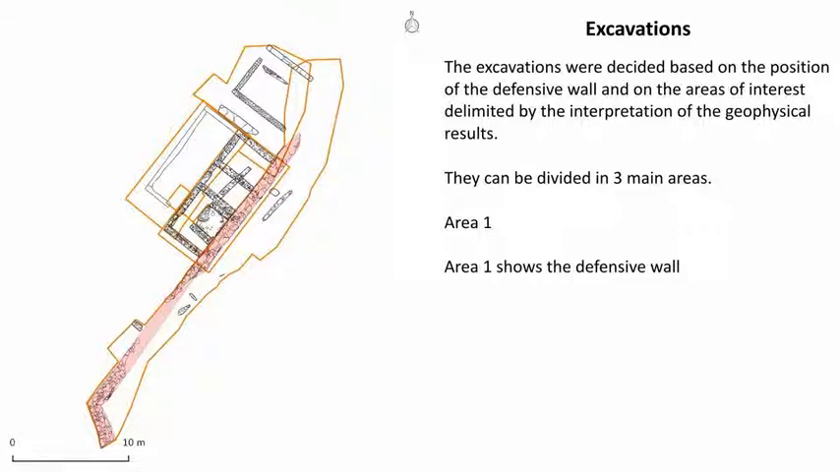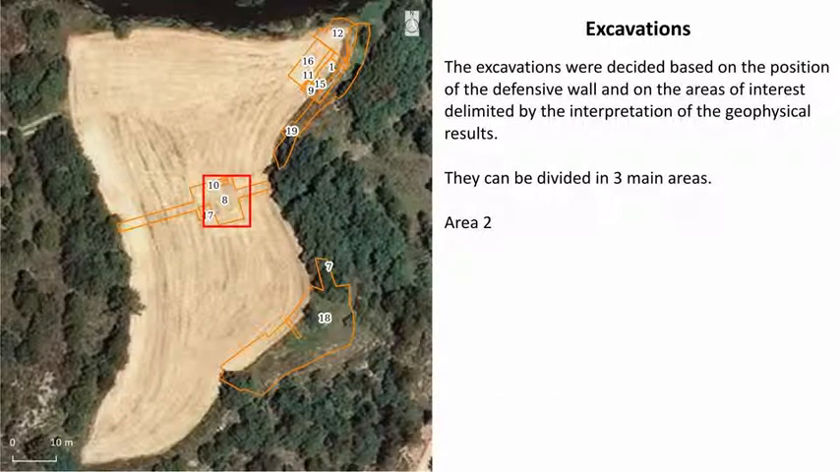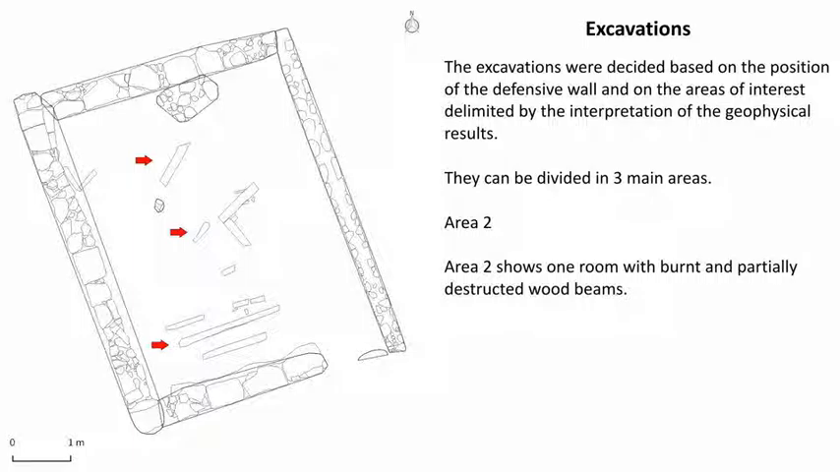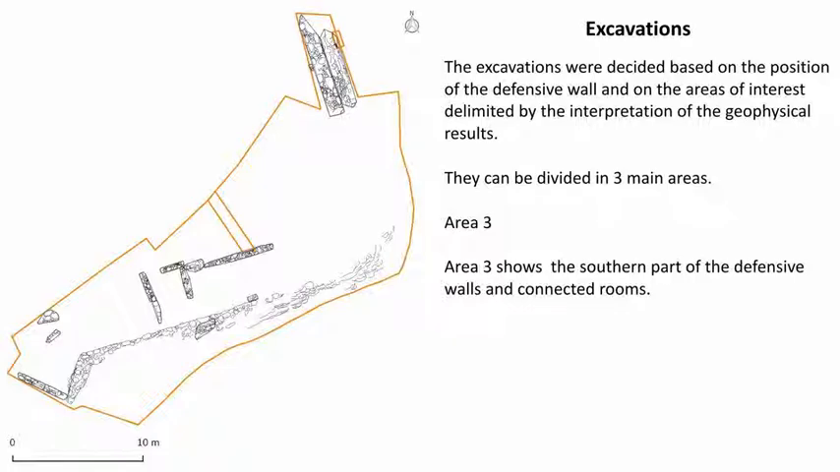Area 1 shows the defensive wall, connected rooms, and a lower level with a different orientation. Area 2 shows one room with burnt and partially destroyed wood beams. Area 3 shows the southern part of the defensive walls and connected rooms.